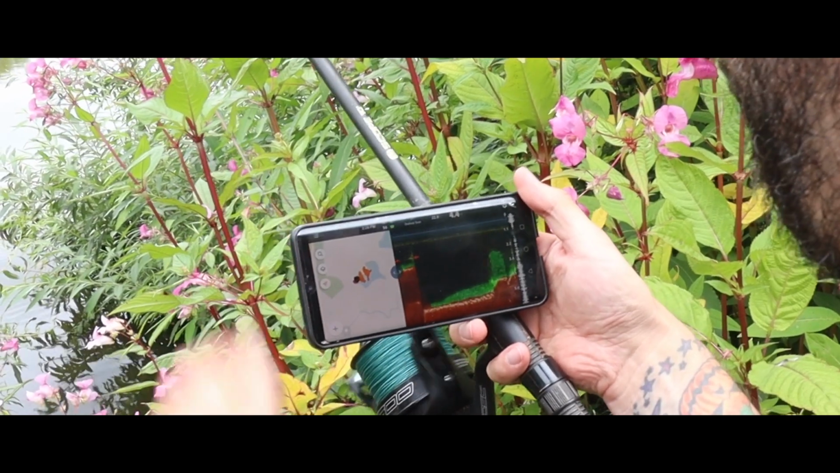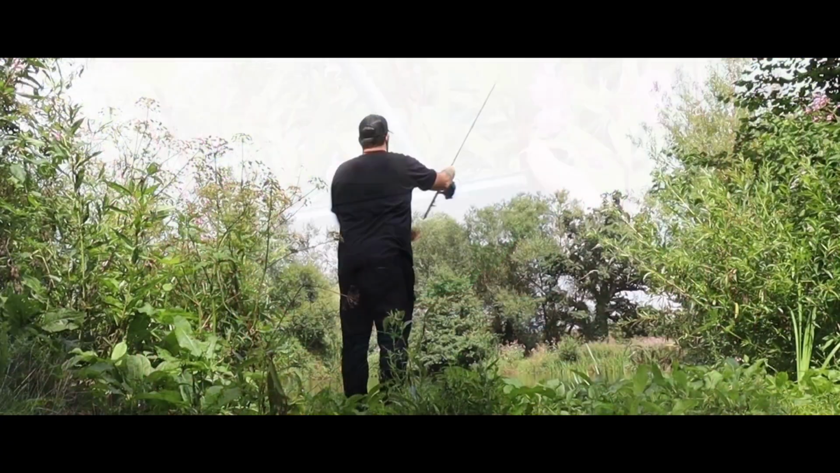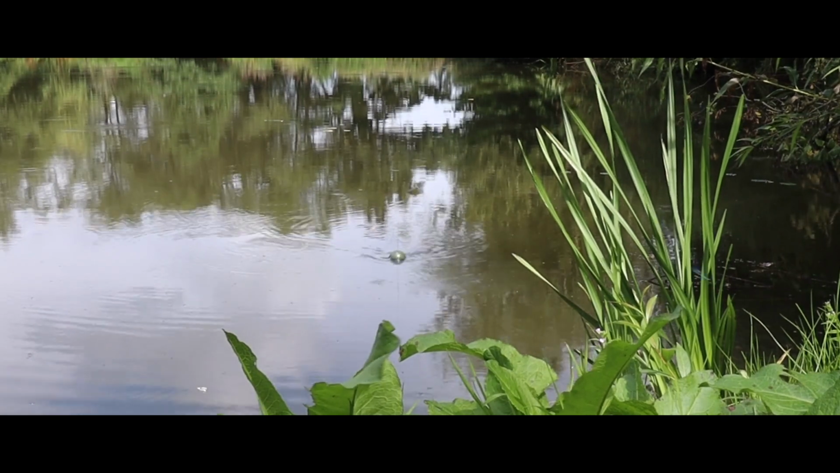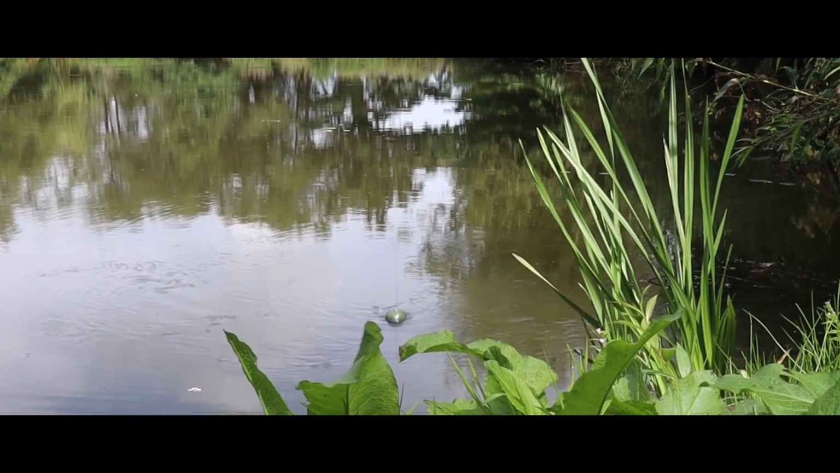And I think the Deeper is one of those products that gives you a little bit of an edge, and allows you to find spots without crashing and banging a lead all around your swim. After a couple of casts, you can get a good idea of what's in front of you, and you've not caused a huge amount of disturbance.